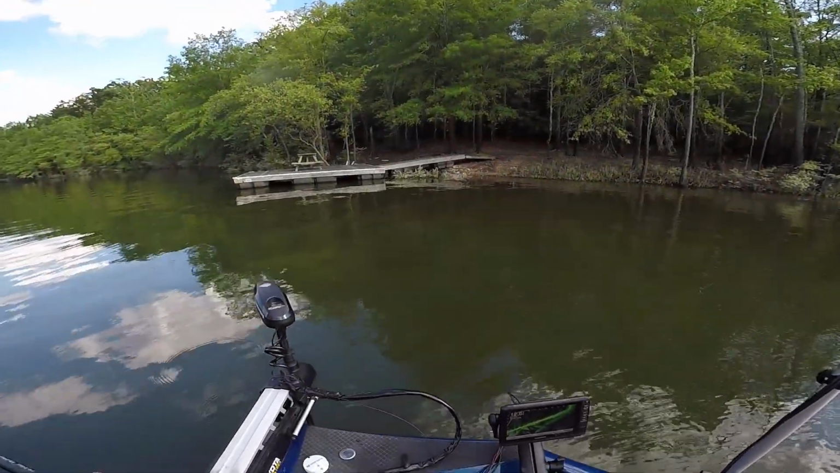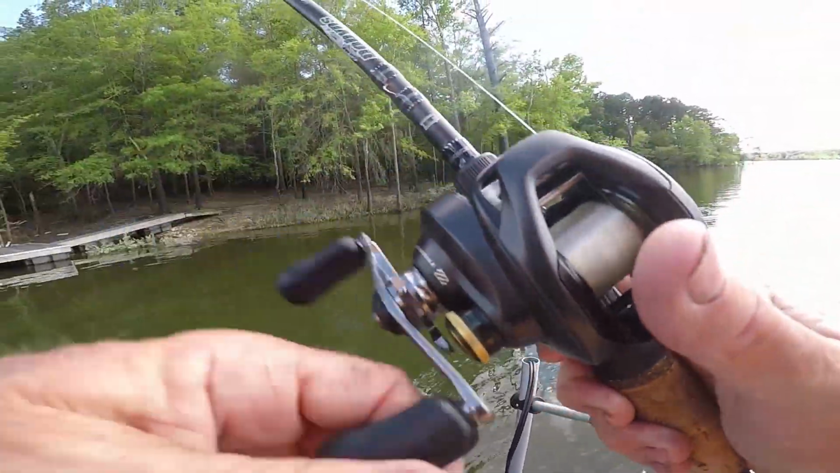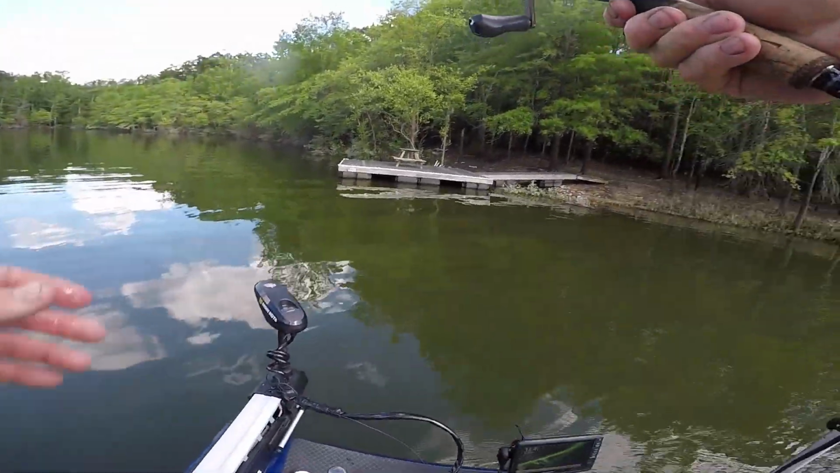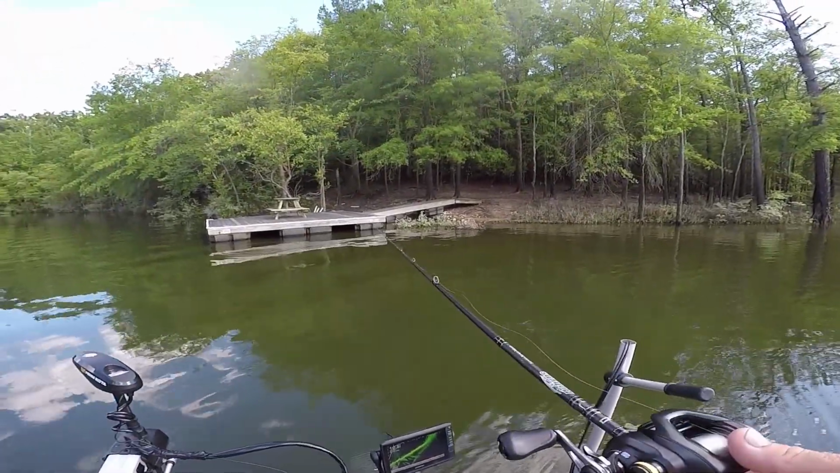All right, guys, we're kicking along here, pitching Texas rigs now. We switched on you. I'm throwing a Destroyer. I'm throwing the same thing. I've got a green pumpkin Destroyer, and he's throwing a watermelon red flake Destroyer. That's what we're doing. We're just underhand pitching to the brush, out a little deeper. We're running about 10 foot.